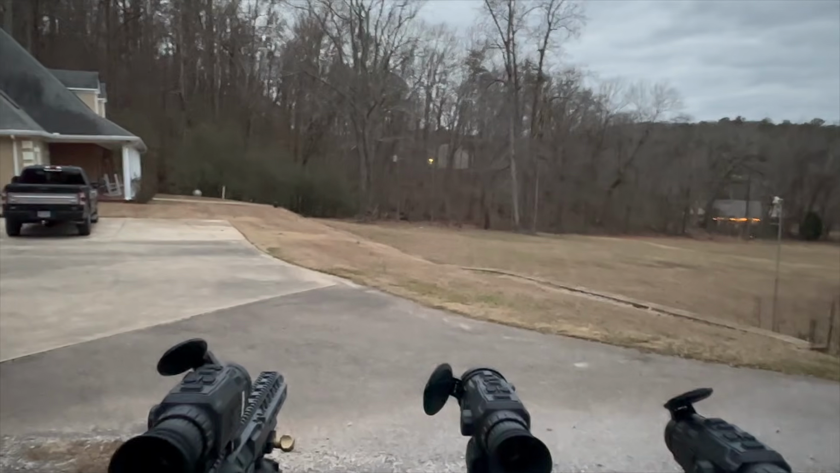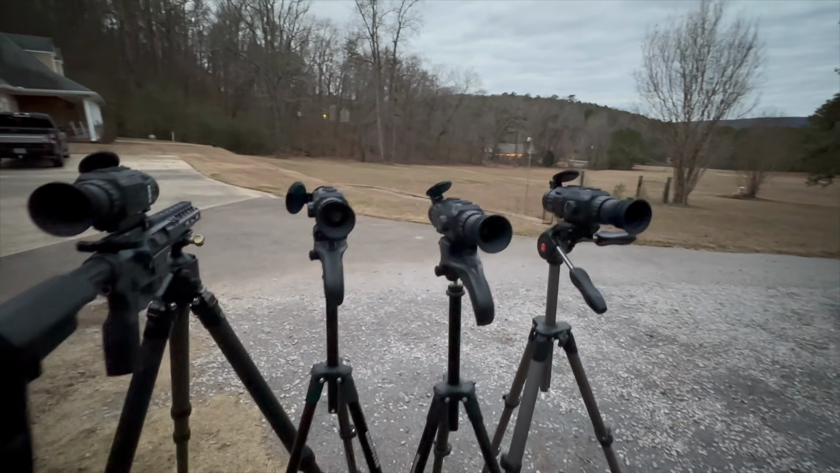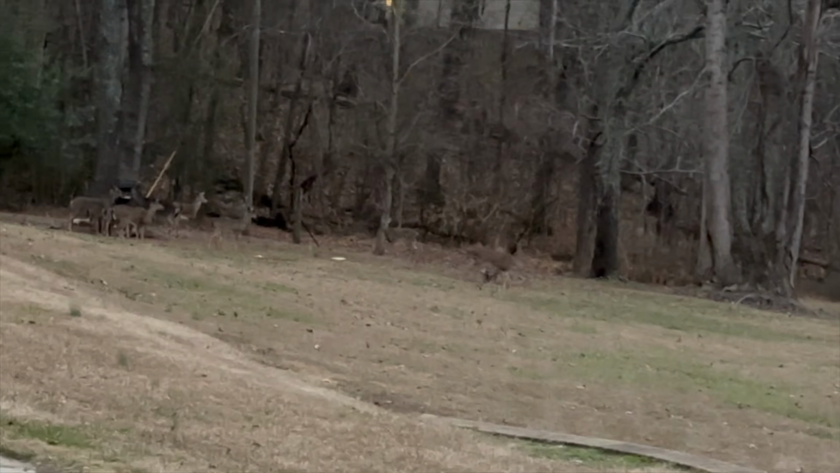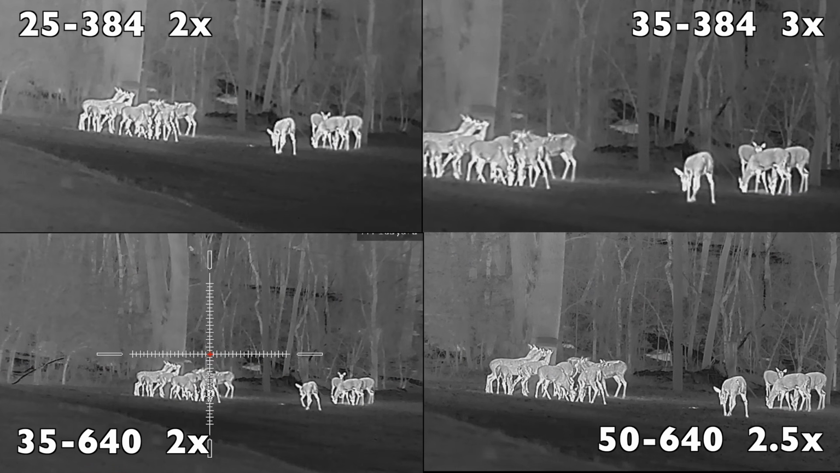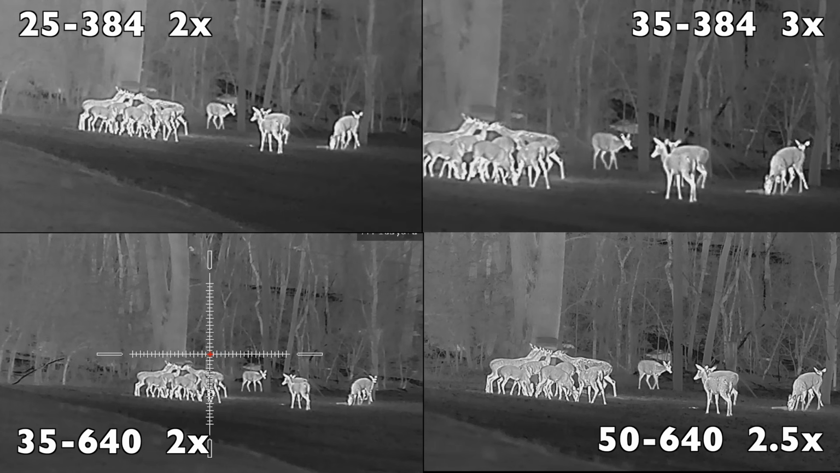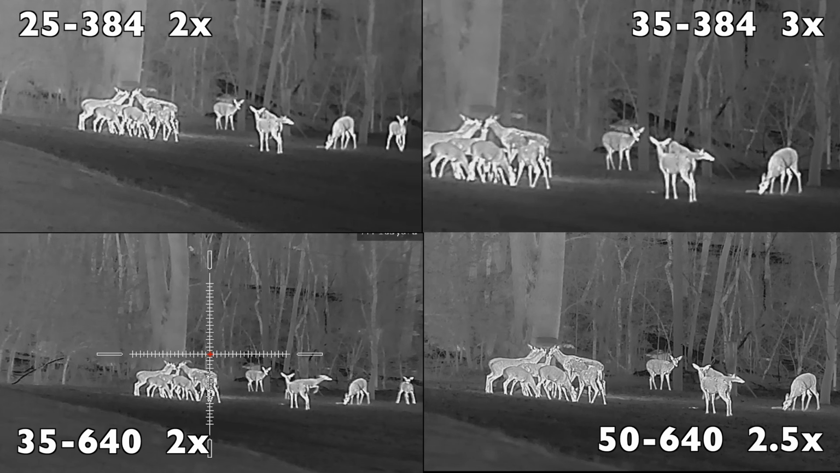I will be able to set up all these optics looking at the feeder, and you'll be able to see the thermals looking at the same image, and you can make comparisons on the image so you can decide which one might best suit your needs. So you know, these deer are approximately 75 yards away. This should give you an idea of the field of view on each unit. I will also say you may want to watch this on a computer or TV for the best video quality.